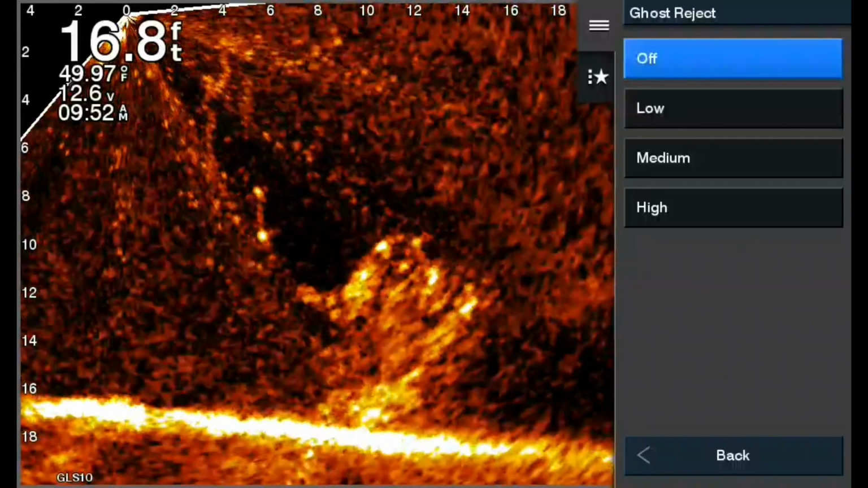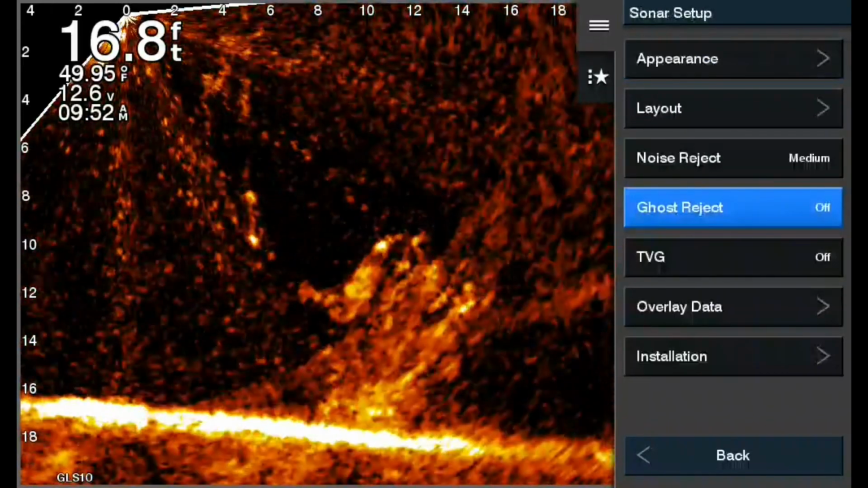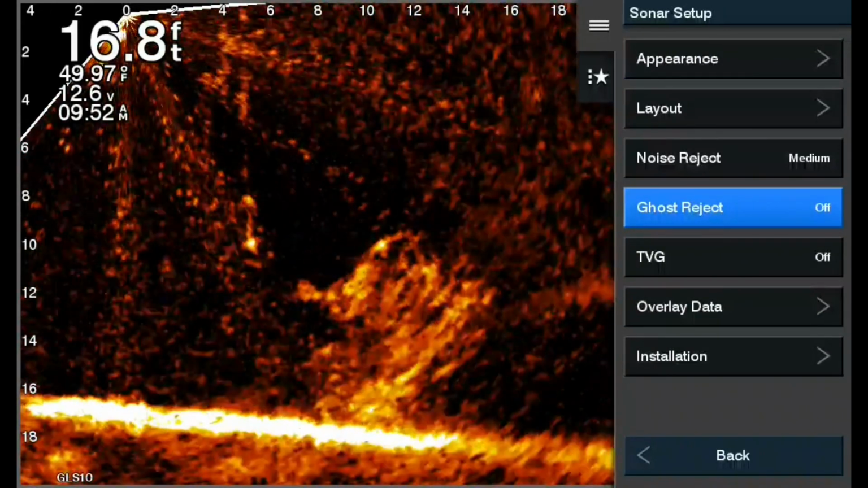Me personally, I hate it. I turn it off, and I use the noise reject and the TVG to control my picture.